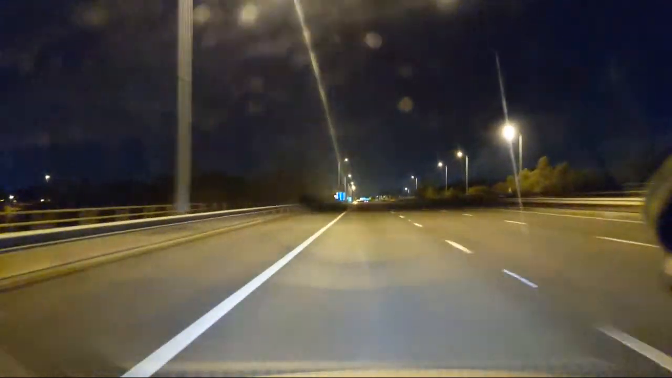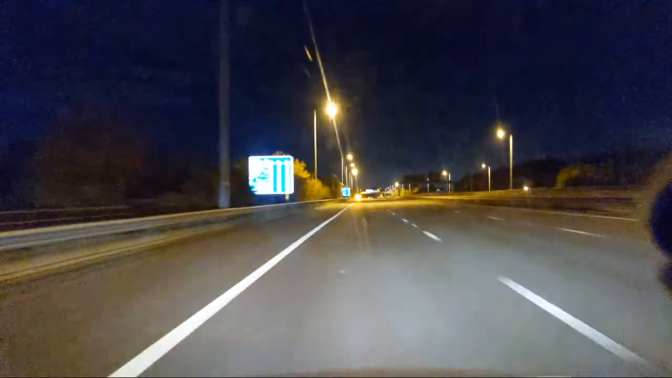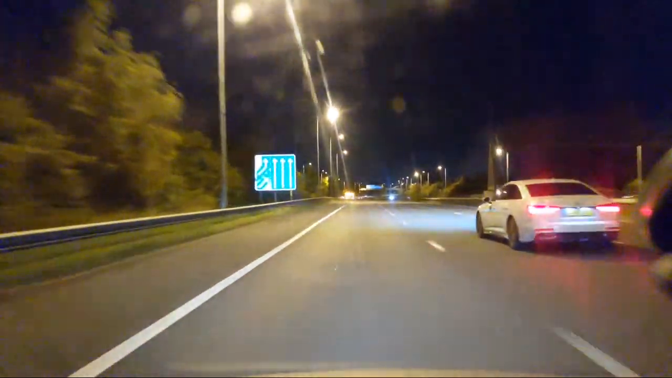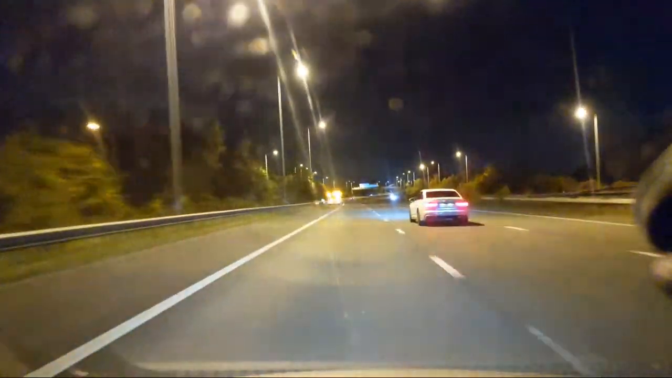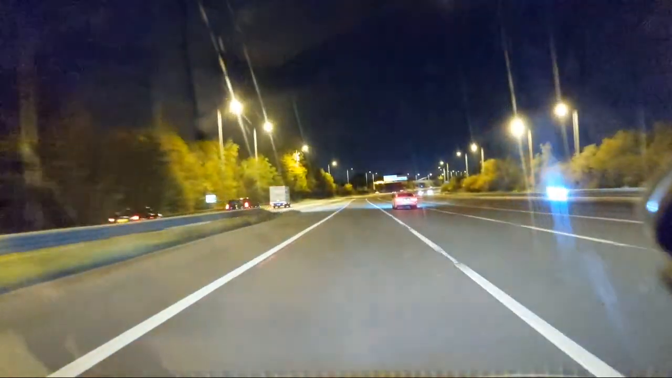Possibly. Anyway, big bridge is coming up. Oh, the illumination's coming up as well. Nailed it. Very flashy lights, aren't they? What's going on there then? No idea.